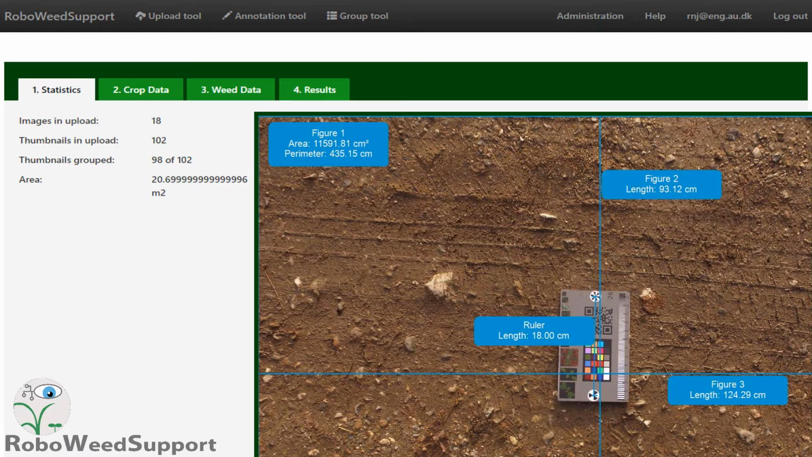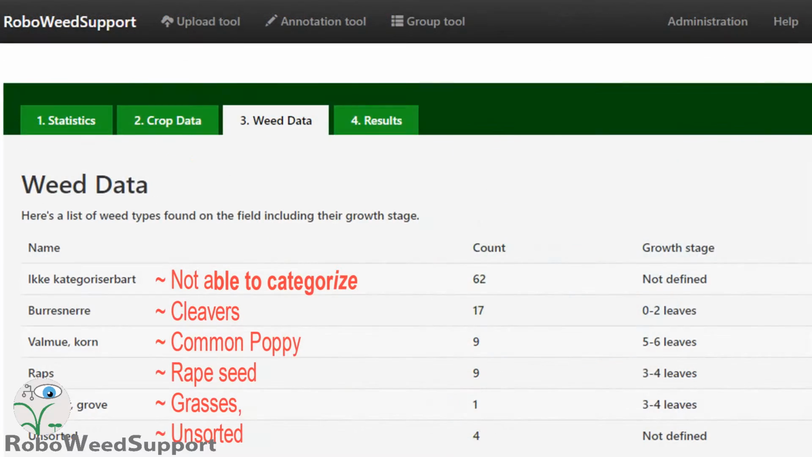So now we know the area of one image, so we can estimate the rest. Here's a total summary, as you saw earlier, and it also gives the maximum size of each weed. And that's today's harvest.